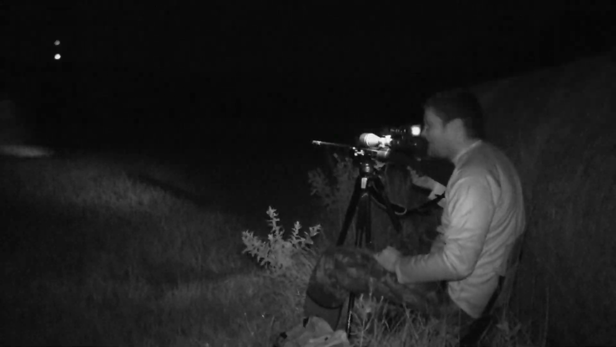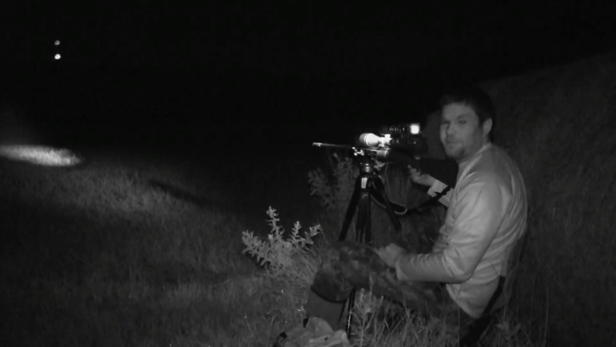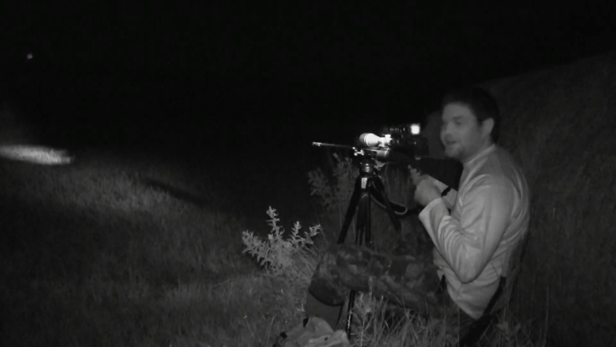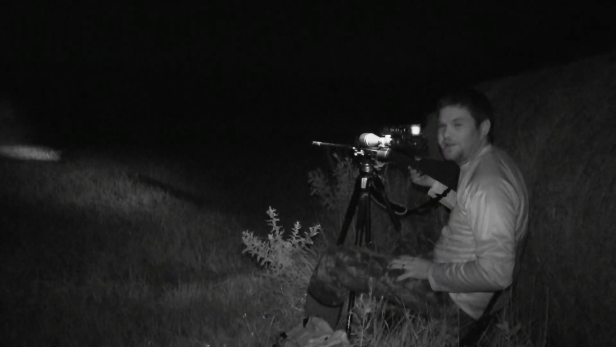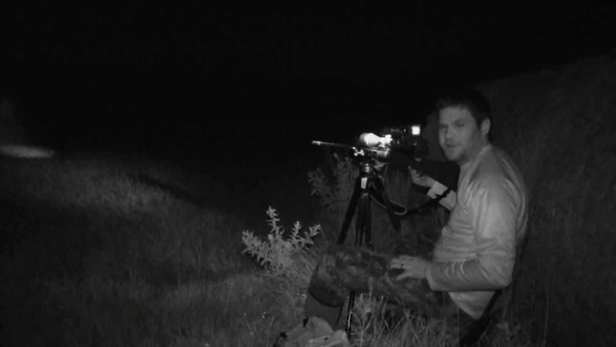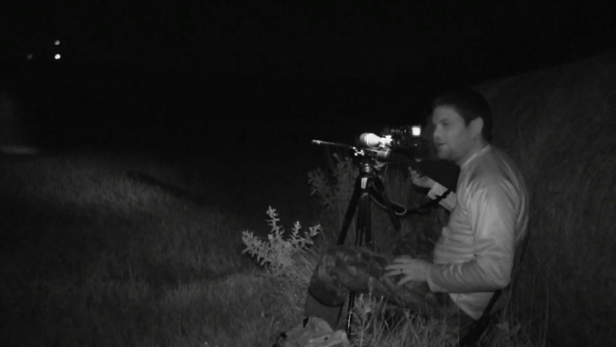Alright guys, I just let the 6.5 Creedmoor bark on a pig. It came out right there at that Divine Swine. I told y'all I put that out today. I was not expecting anything at all to come up on that Divine Swine and try to eat it tonight. But sure enough, the pig came out of the woods right there, about 225, 230 yards away roughly.